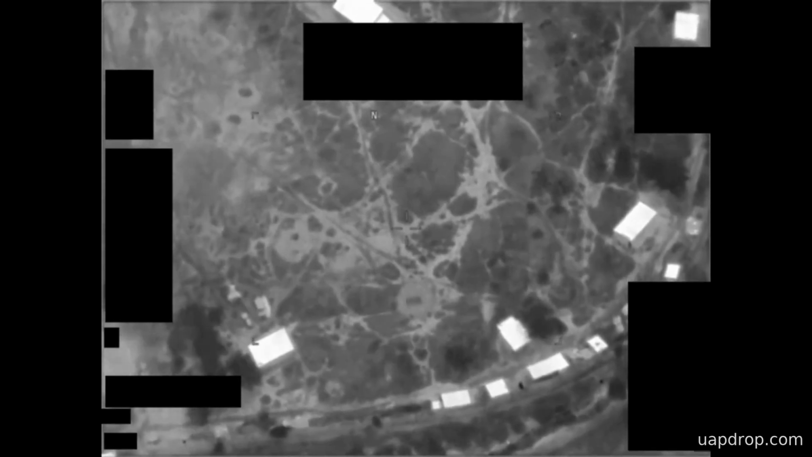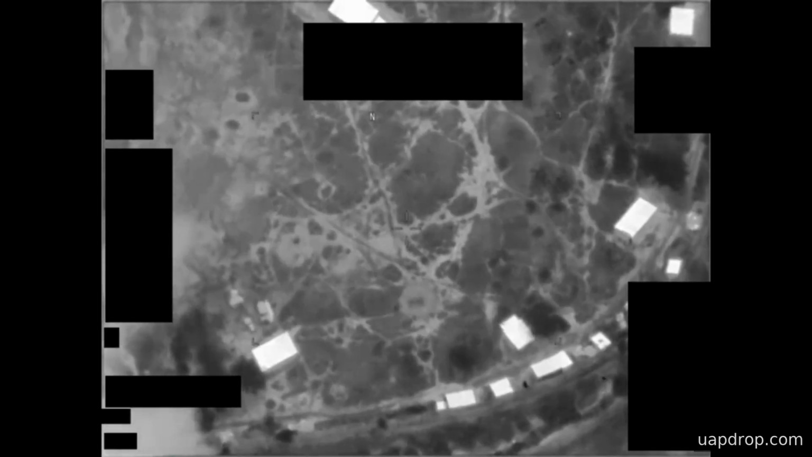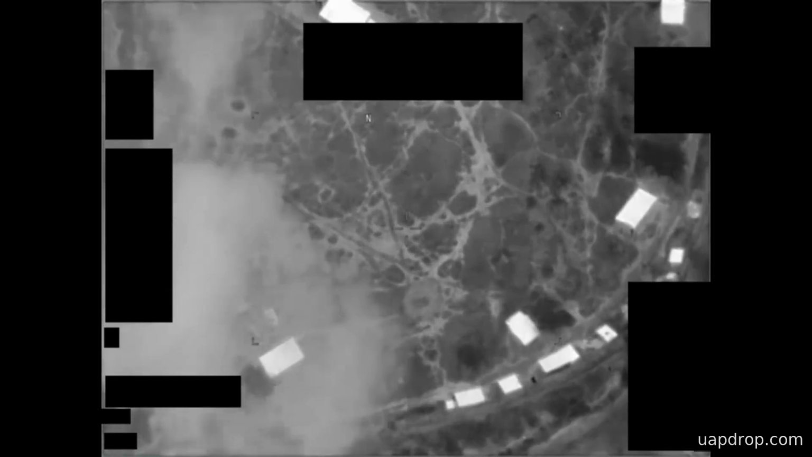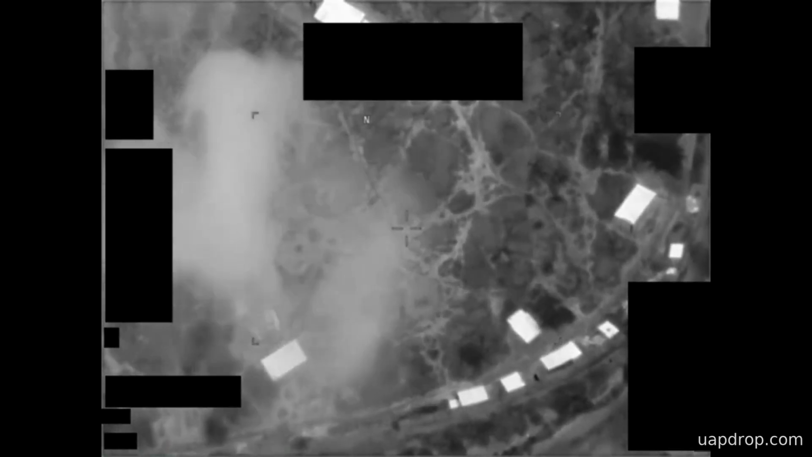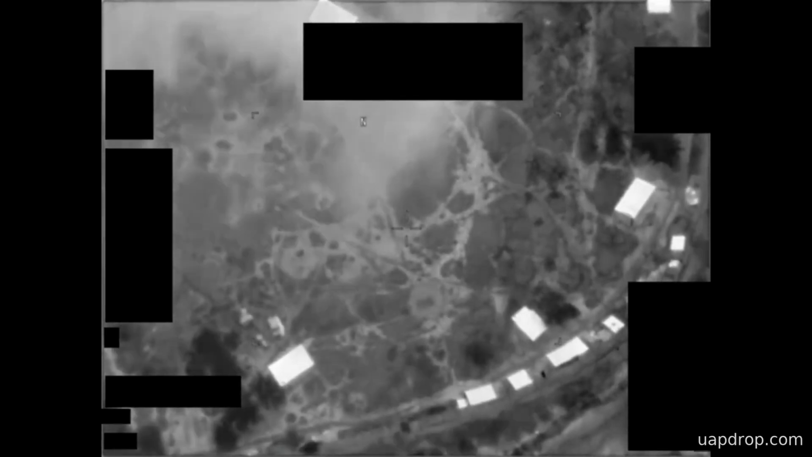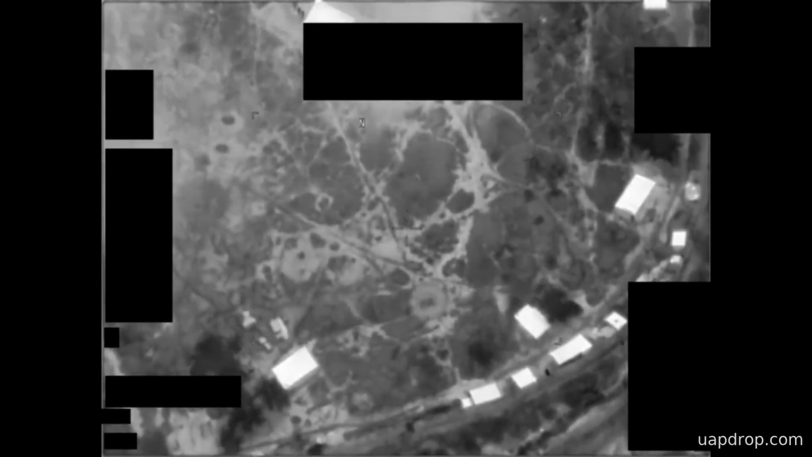Analysts will typically want corroborating data, such as platform logs, sensor metadata, collection geometry, or additional sensor tracks before drawing conclusions about speed, altitude, or origin. No such corroborating records are presented with the clip in the public release.